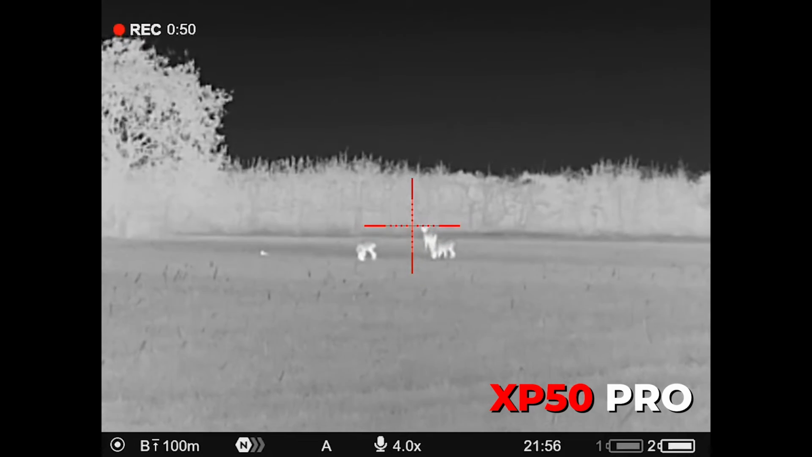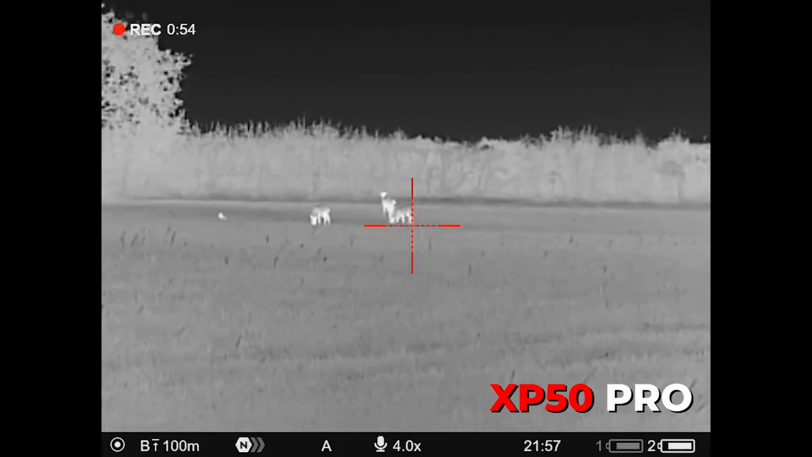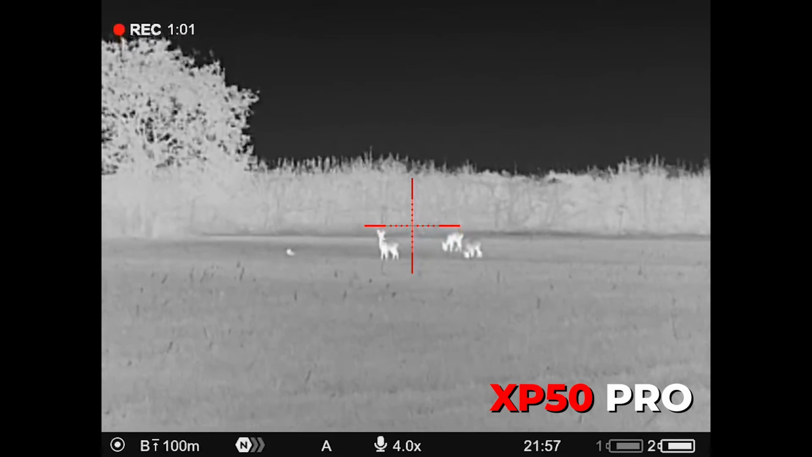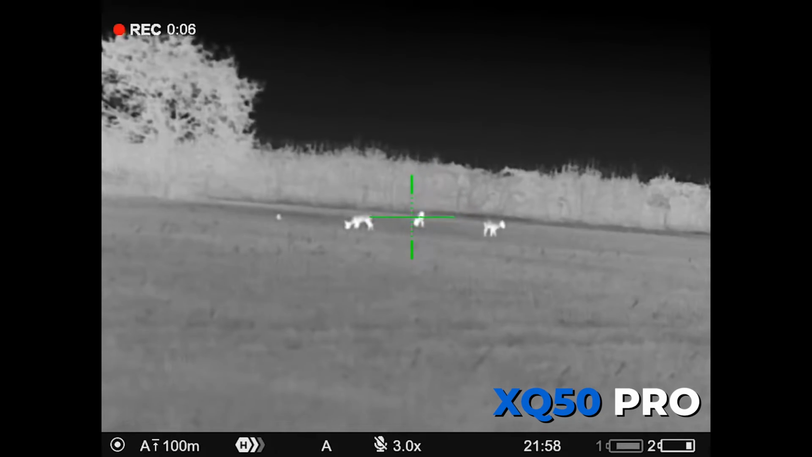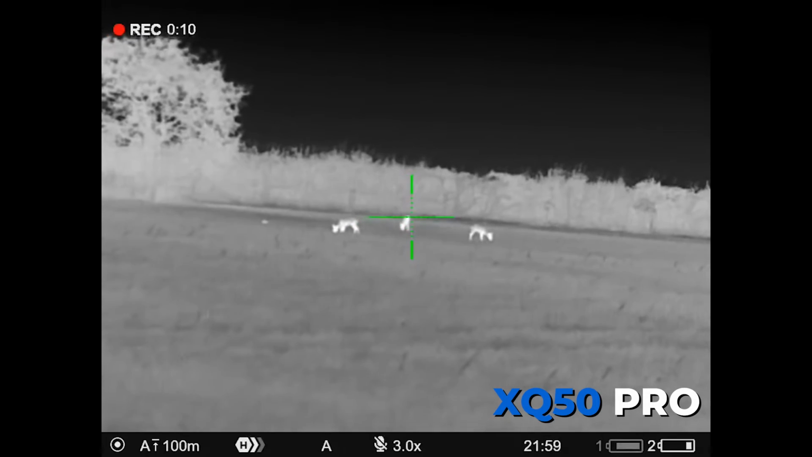If you can see the difference in the detail at 180 meters with a thermal on a deer, it shows you where we've come from last year or previous years, where it's just been that blob. Which all comes in this whole sub 25 millikelvin.